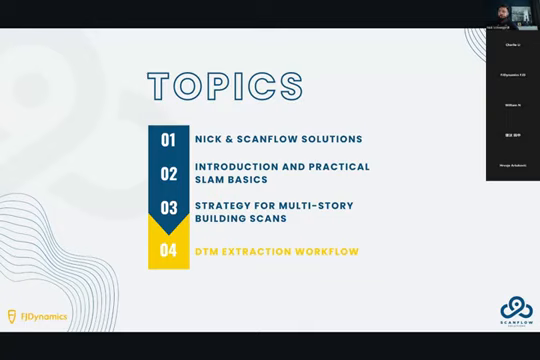And the second topic will be the workflow to extract a digital terrain model out of a point cloud, out of a scan with the P1.